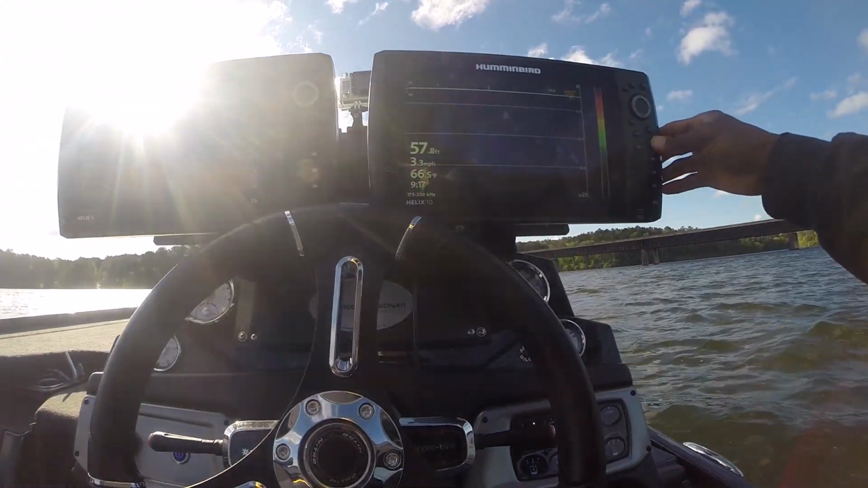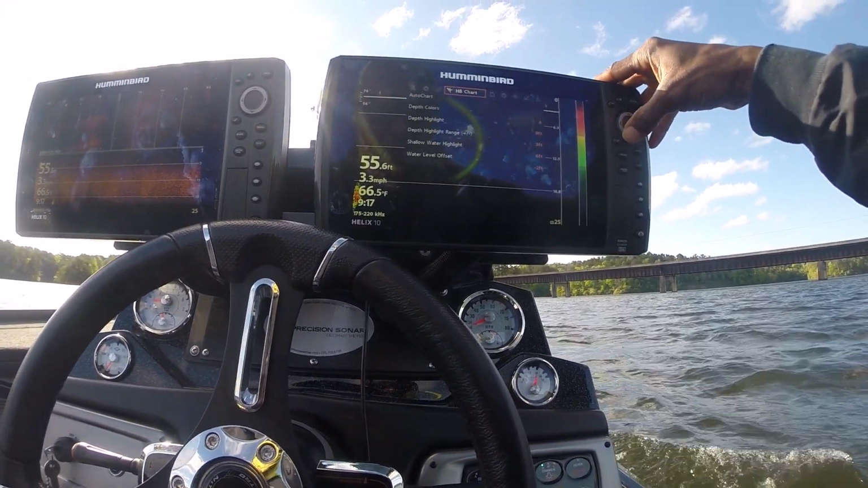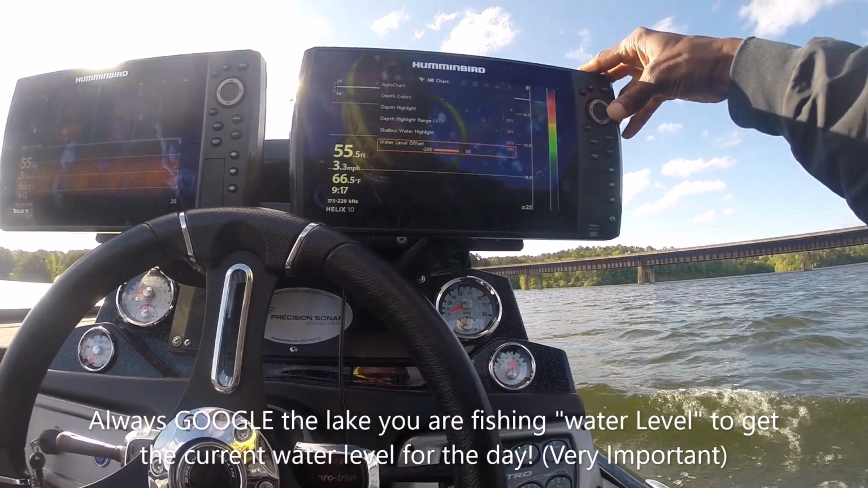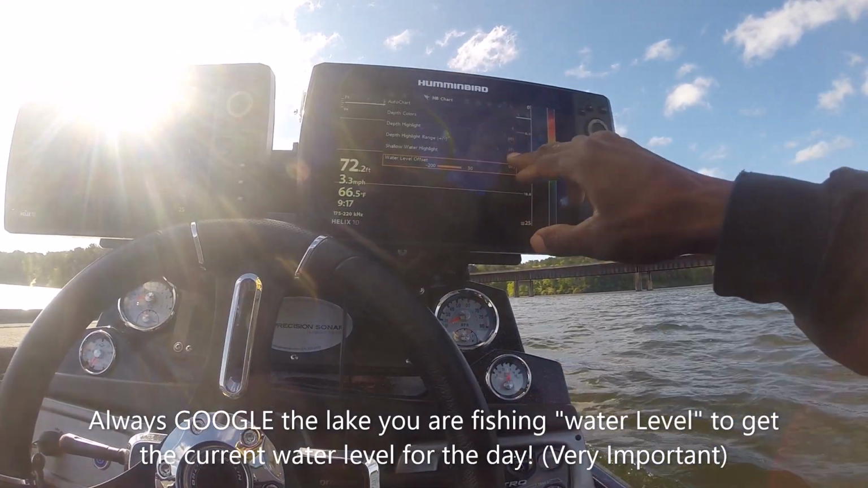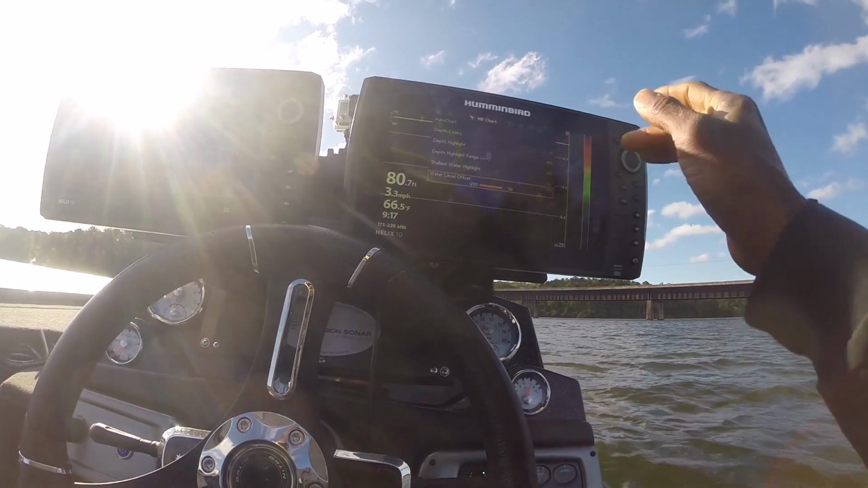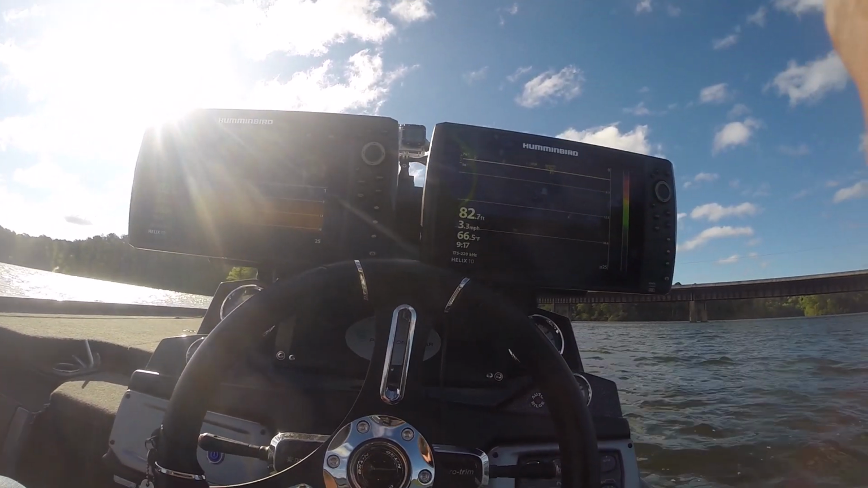Exit out of that. Do the same thing over here. Menu button twice. Go over to HB chart, but I'll go ahead and set the water level offset down to 0. Let me see, water range. So this one has a little different setup on the Navionics, so that's good for that side. I'm going to be using the mapping on this side over here. All right, so let's go ahead and get out there.